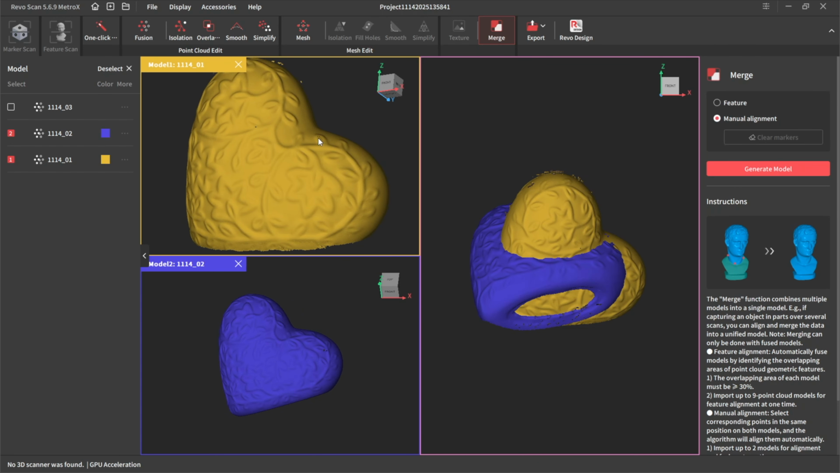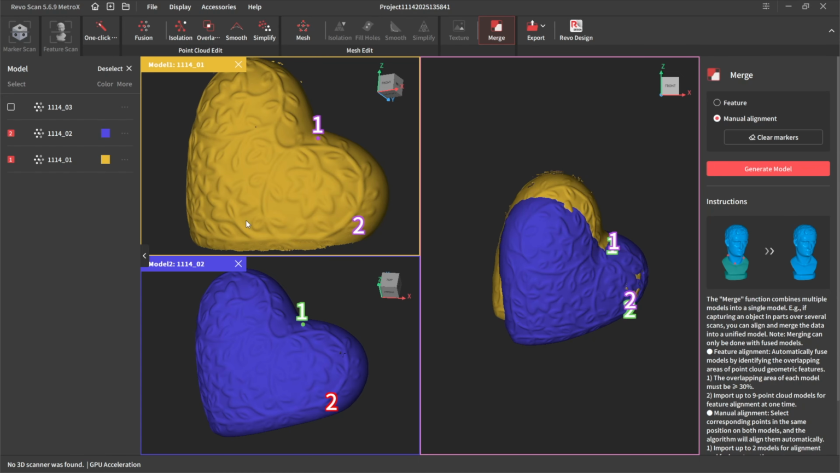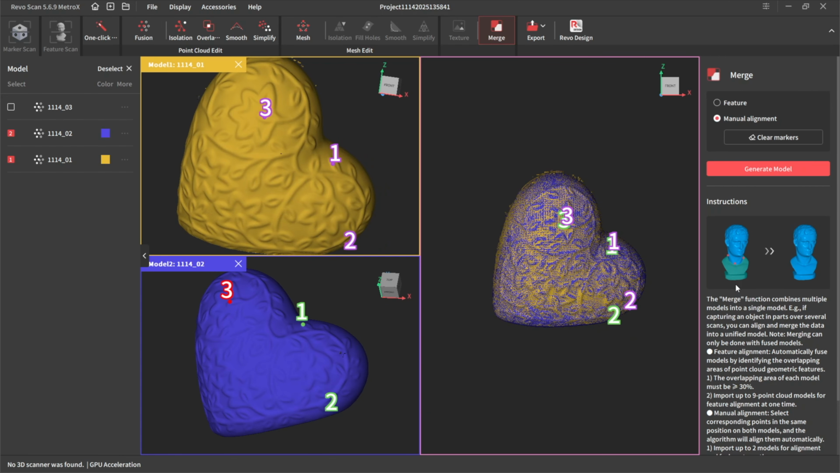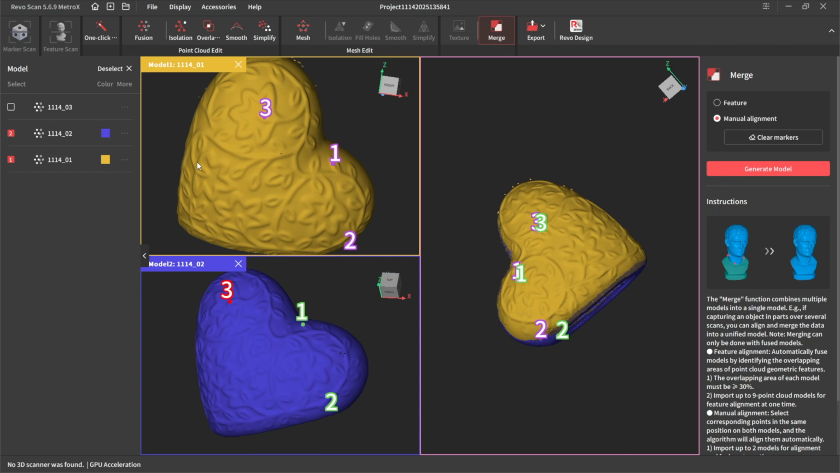So let's say, for instance, that little leaf there is number 1 and that little leaf there is number 1. So therefore that one there is number 2. That one there is number 2. Let's go over there, that is number 3 and that is number 3. And that's merged that. So that should have merged that all right now, as you can see. So generate the model.